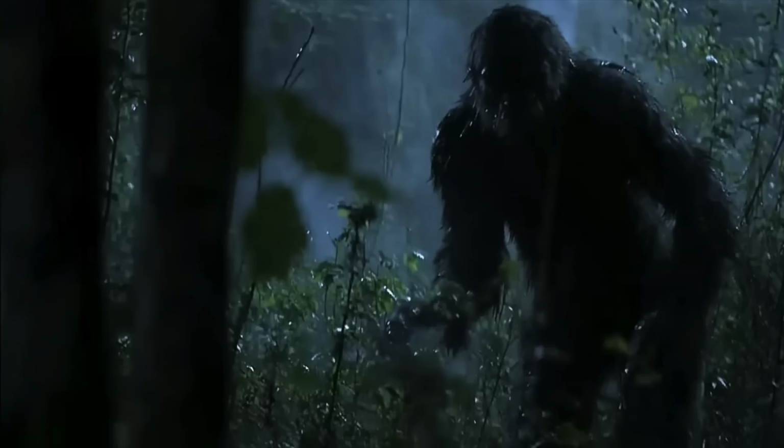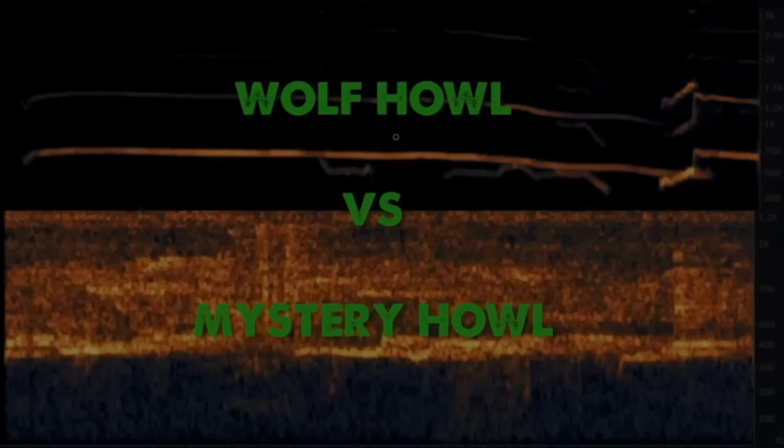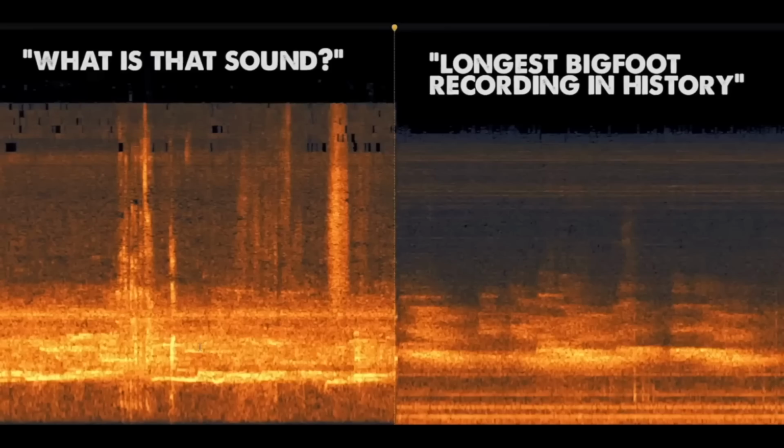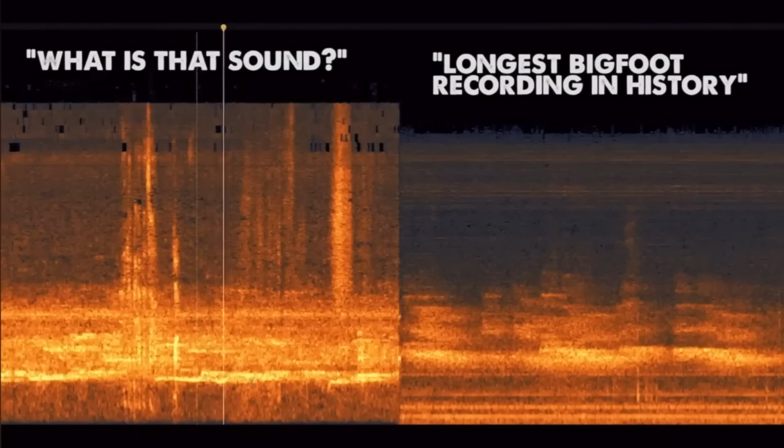Now, what sets this recording apart isn't just its eerie quality, it's the science behind it. When experts examined the audio frequencies, they found no match with any known North American wolf species. However, the sound pattern aligns remarkably with the longest documented Bigfoot vocalization ever captured.